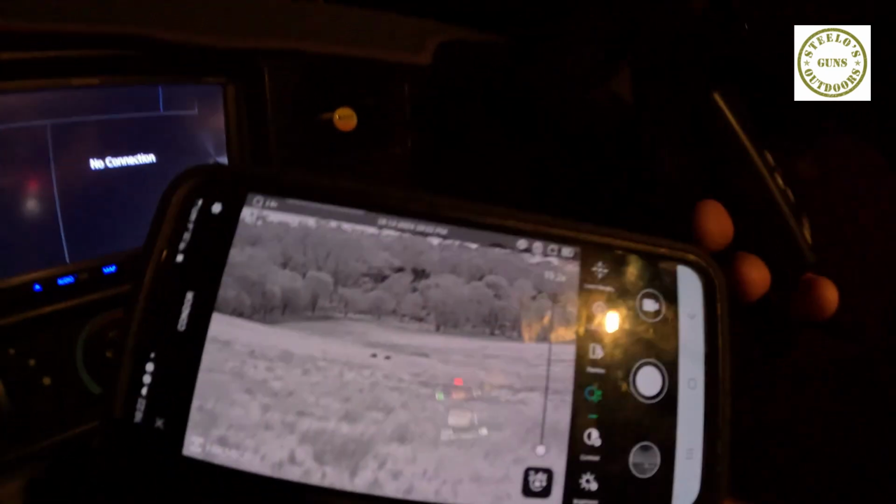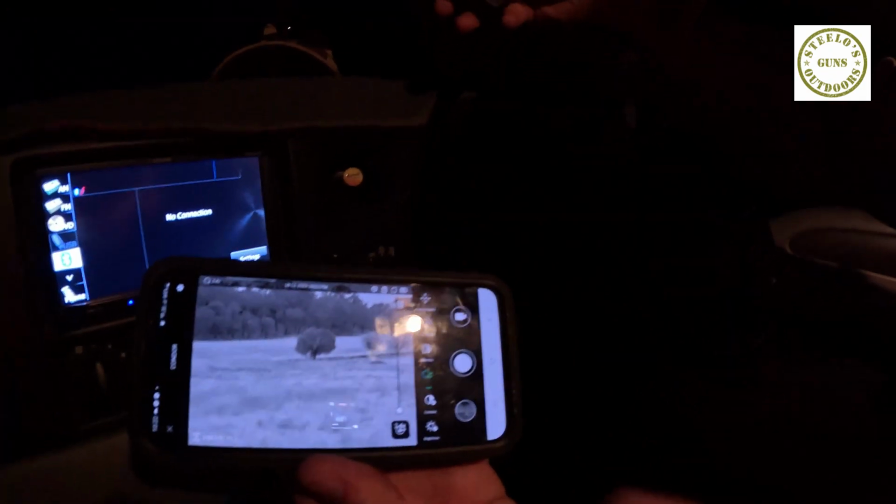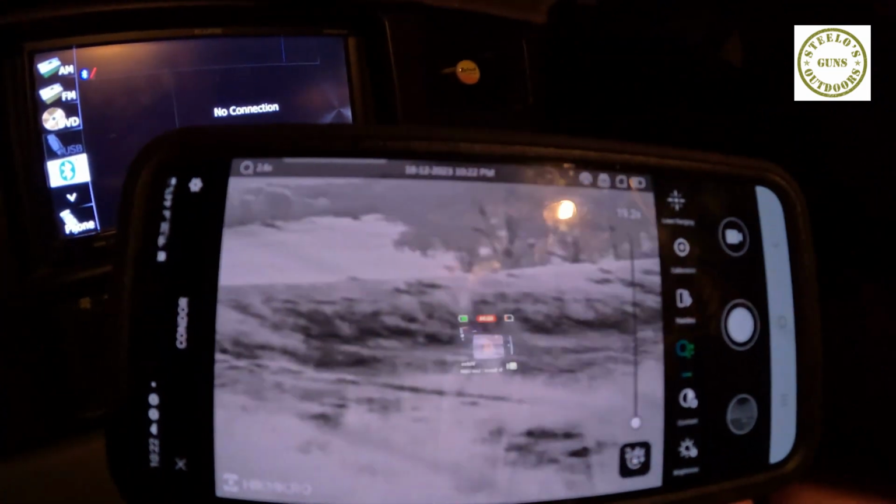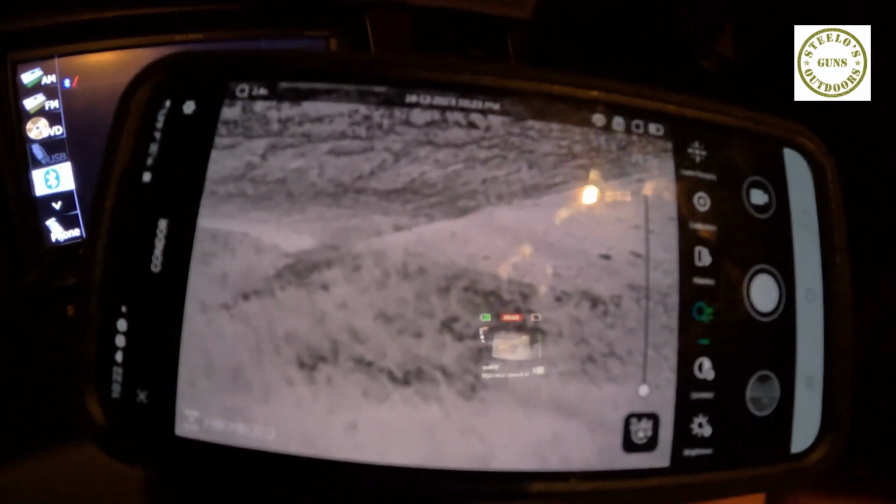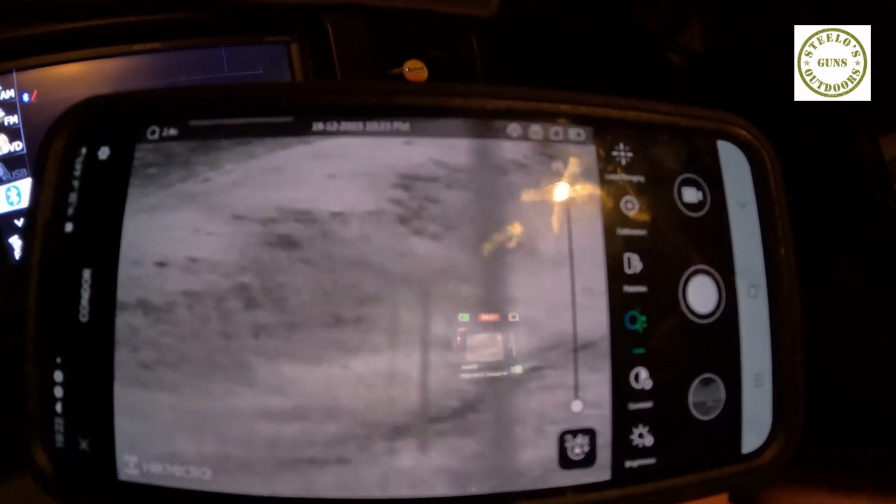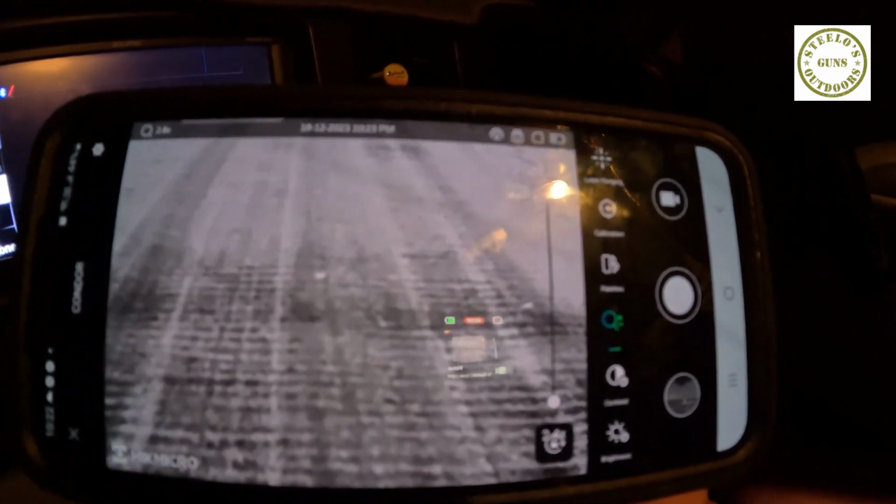Now the cool thing for those that haven't run thermal, that are like, well, what's all the hoo-ha about? Why do we need a thermal? So the cool thing is, as we scroll back around, we'll find the road. This is a private road too, so if anyone's like, oh my god, what if someone comes down it, there's literally like us and 2 other people live on it, and it's late at night and they're in bed. So you know, I'm not in the middle of suburbia. So if we have a look at this, we're just parked up in the middle of it.